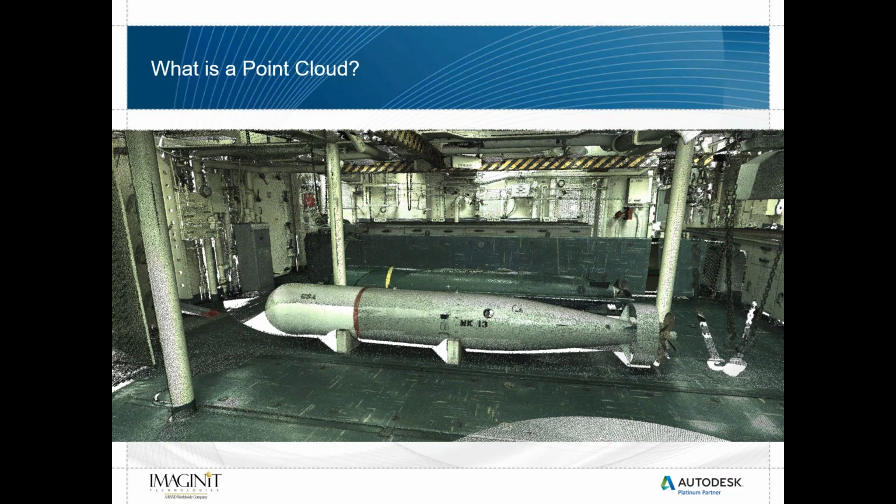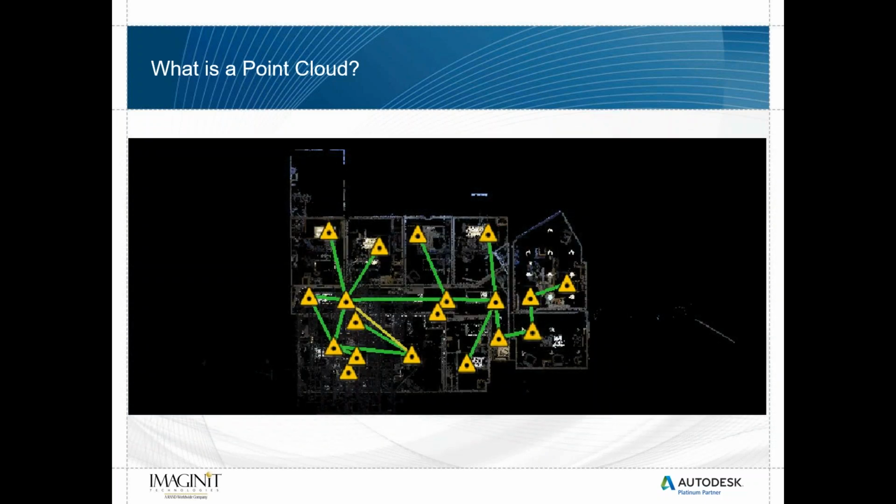Okay? So if we take that a step further and we talk about what a point cloud is, in many instances, a point cloud is our ability to collect a series of individual scans or individual pictures and be able to link that data all together to create a single completed cloud, stitching all of that data together.